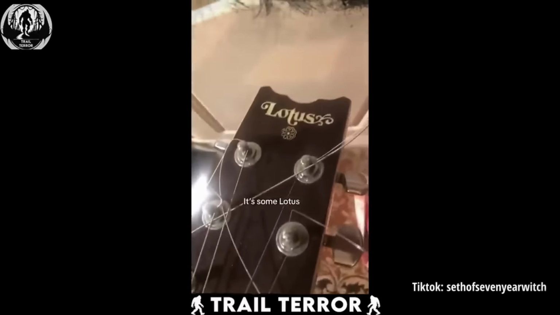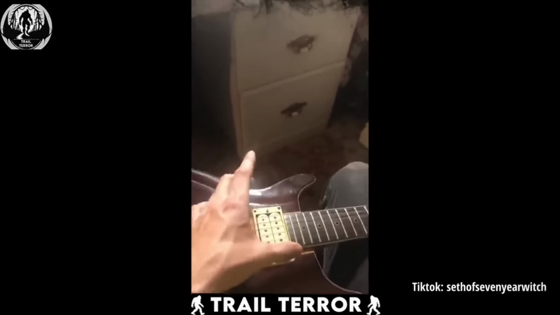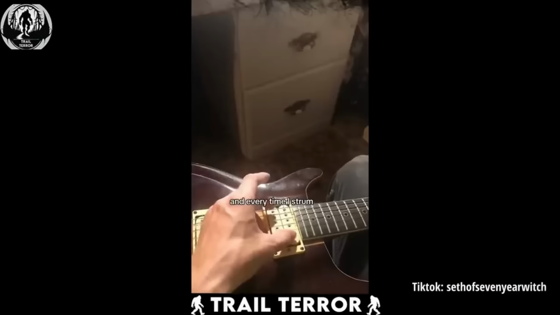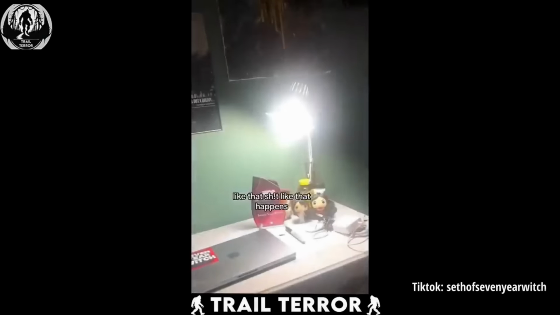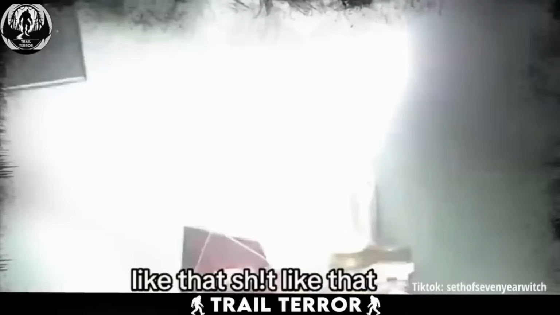In this video, the guitarist explains the strange events that unfolded after he brought the guitar home. He pans the camera towards the instrument, which looks like a vintage 80s model. Completely normal, and at first glance, everything seems fine. But the moment he starts to strum, things get bizarre. As he plays, the lamp in front of him begins flickering like something out of a horror movie. He points this out, saying this is exactly what he wanted to show us.